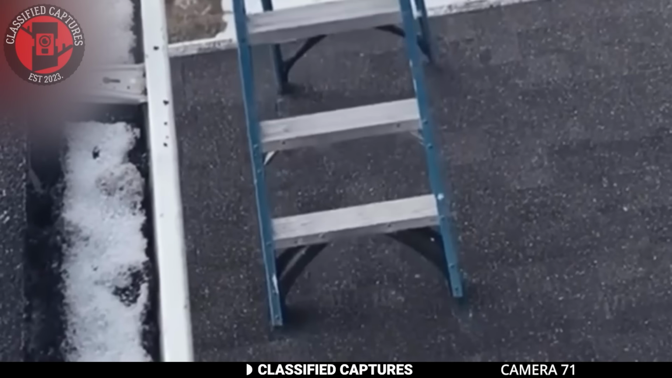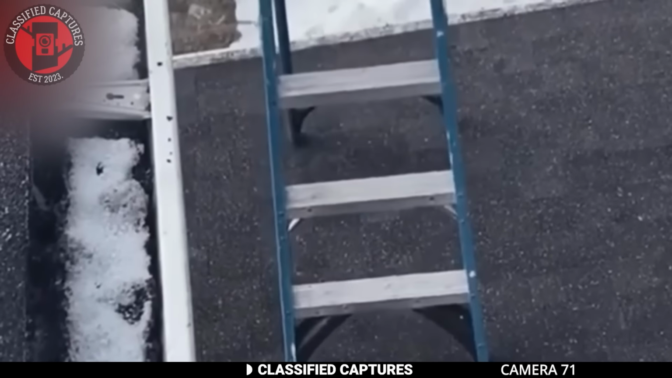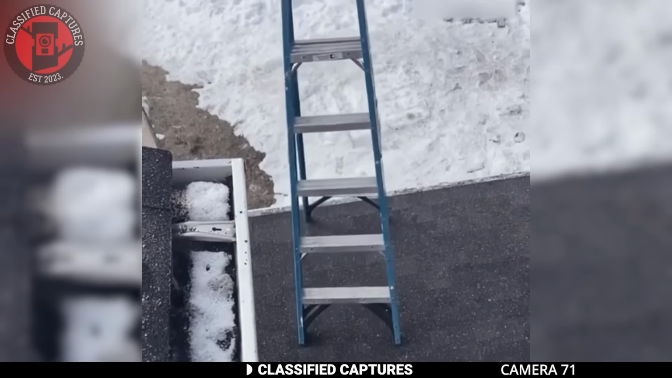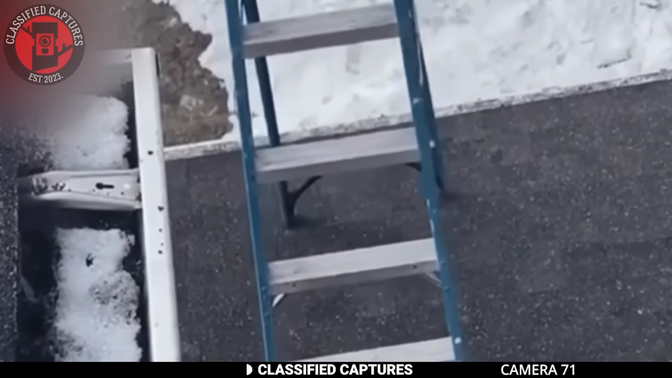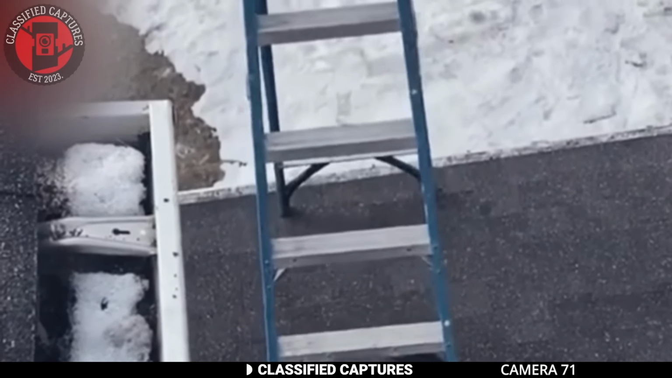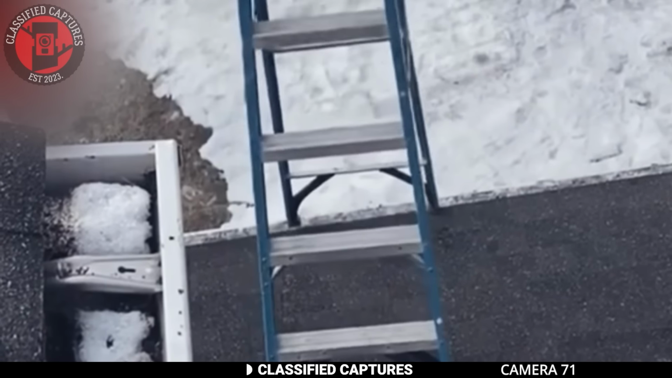Have you seen a ladder take a walk? Well, if you haven't, today is your lucky day. Take a look. Yup, that's a ladder walking away. At some point, my assistant thought it was just the wind, but the wind won't move it in the way it did unless there was some invisible person working it out.